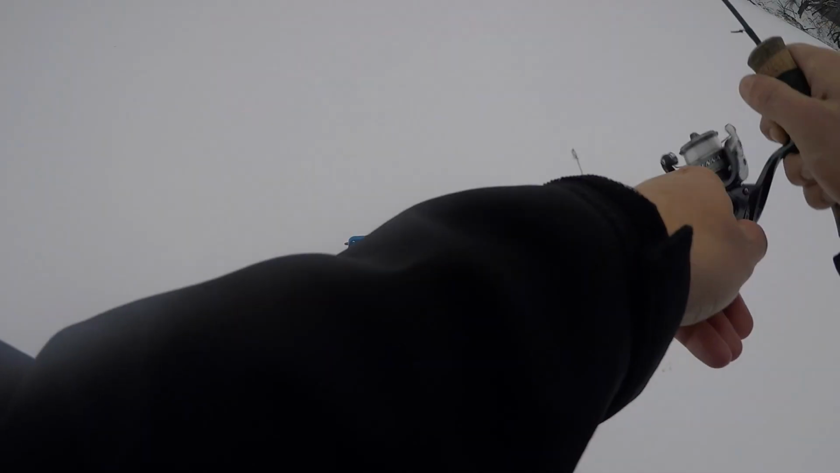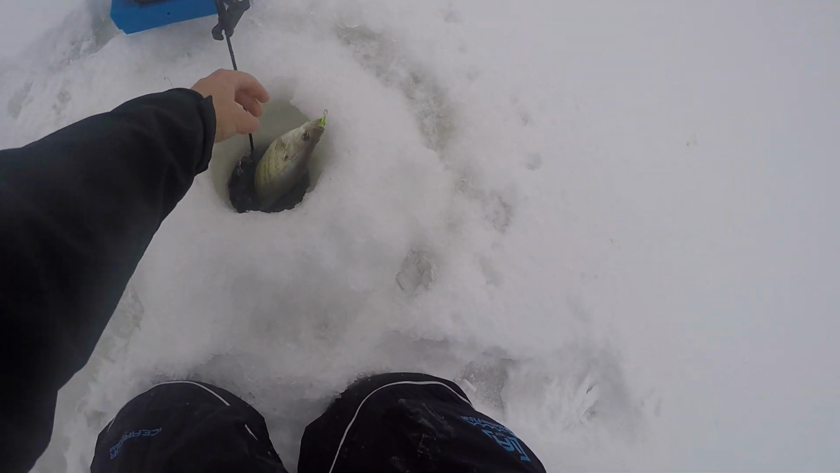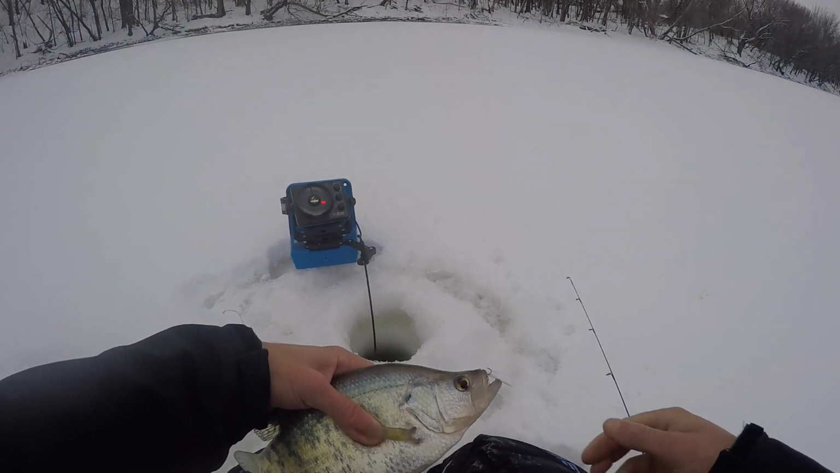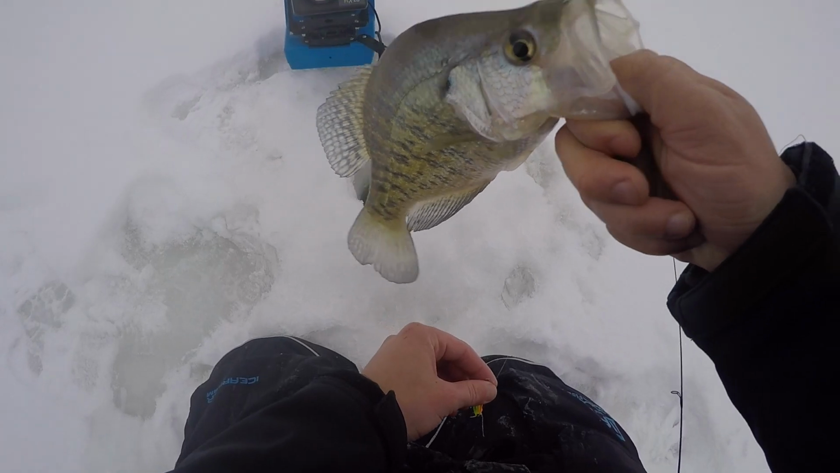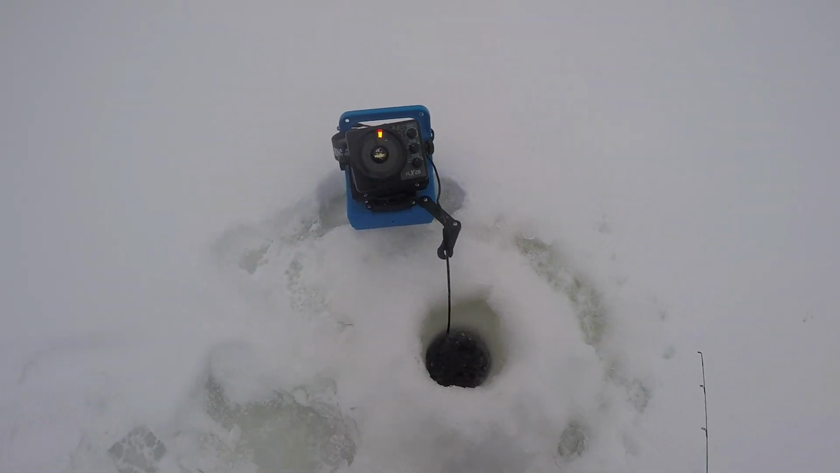Man, that guy slacklined me, and I have no meat on this spoon. Look at that. Just another one. Probably a 10-11 incher. Just Crush City. This is awesome. I mean, we're smoking them already. We've been out here like 20 minutes.